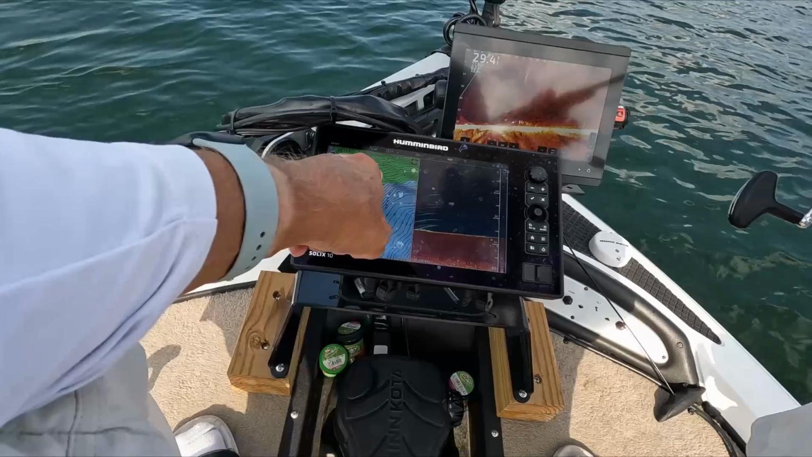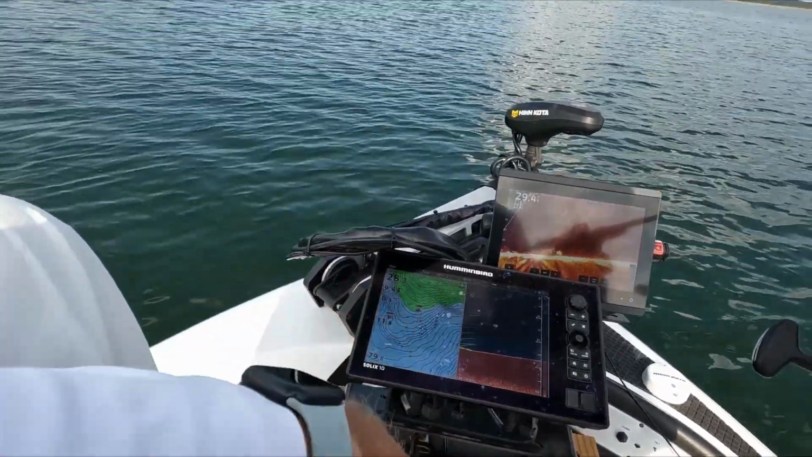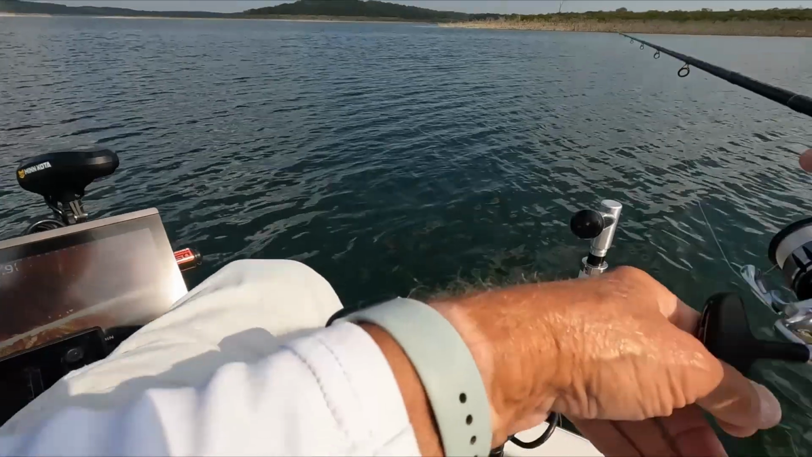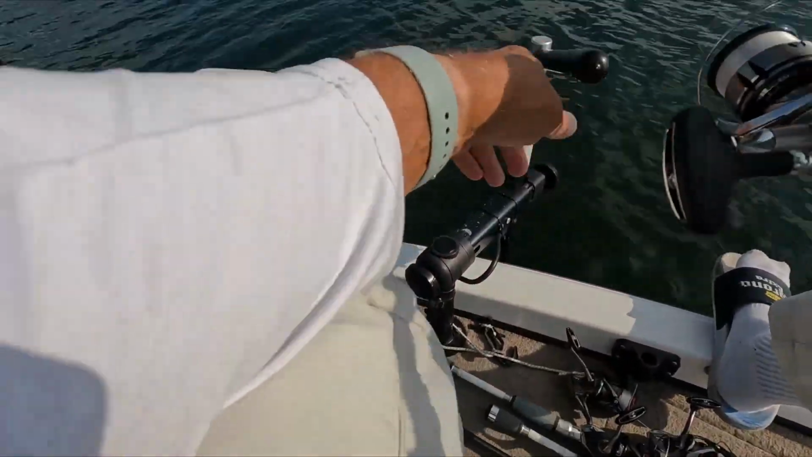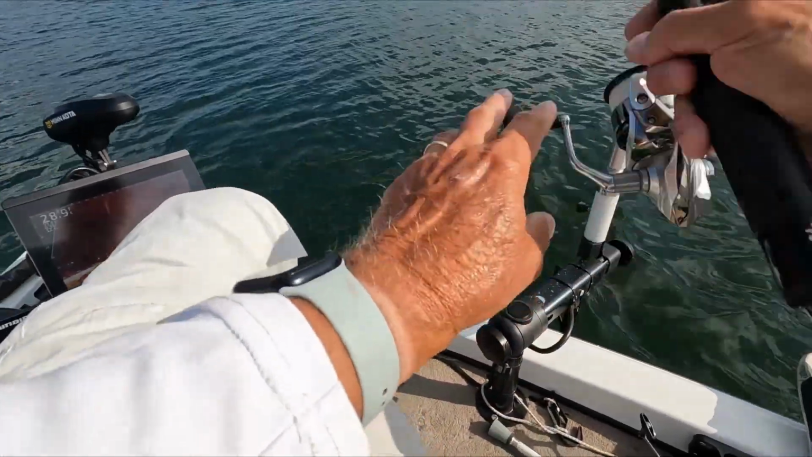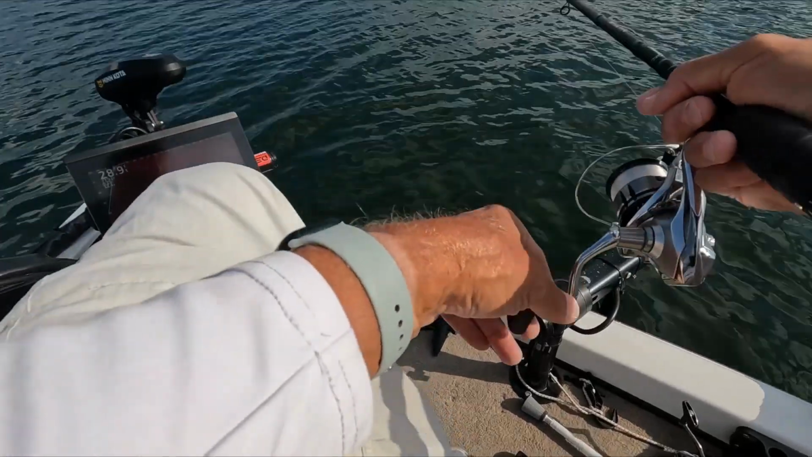There's a type of point I like. Look at how gradual it is at the depths where the walleye are going to be. You find a lot of points like that out here, but a lot of points that are too steep for me to waste my time on. The reason I say waste my time is I've wasted my time on those points in the past, just to confirm that this is the best method for me.